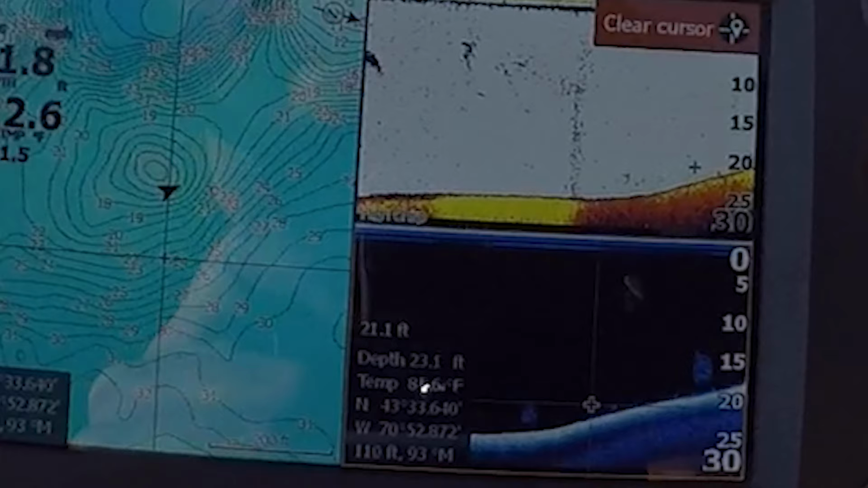But I figured, you know what, I'm gonna fish this area because I was on an incline, and I saw the plants, or what could be plants or baitfish. I'm not really sure, but also look at the ground. The ground changes from soft to hard. If you look up at the 2D sonar, the top screen, it goes from yellow to red.